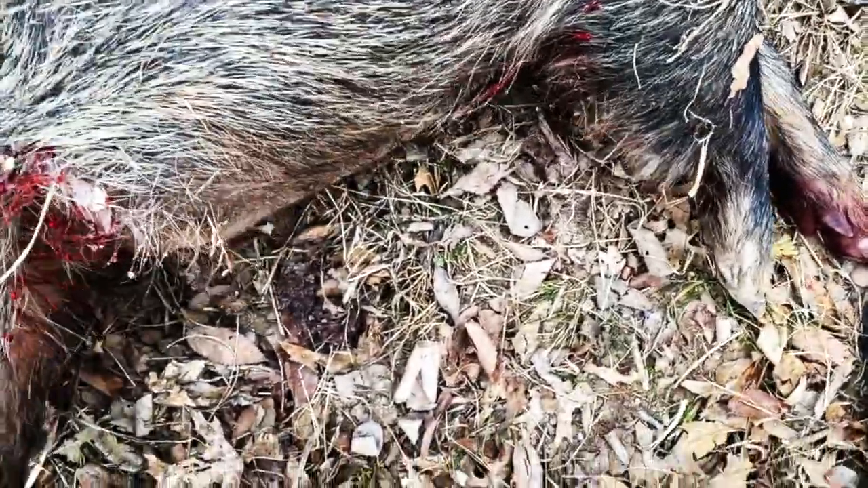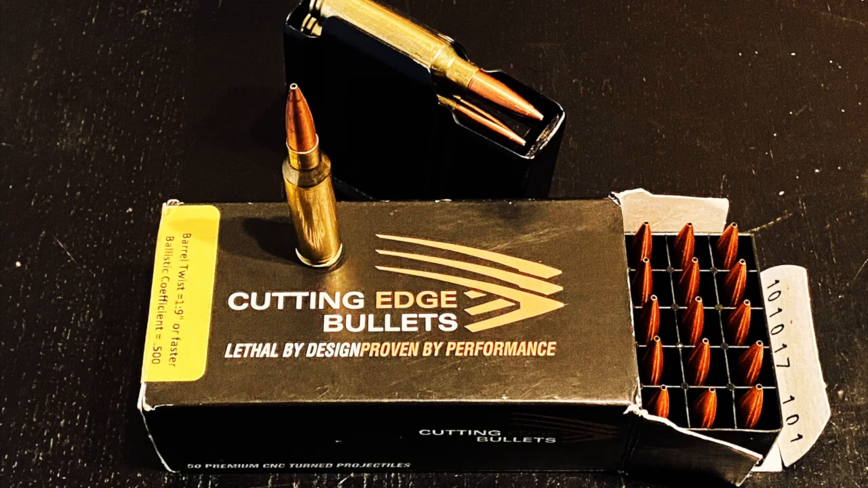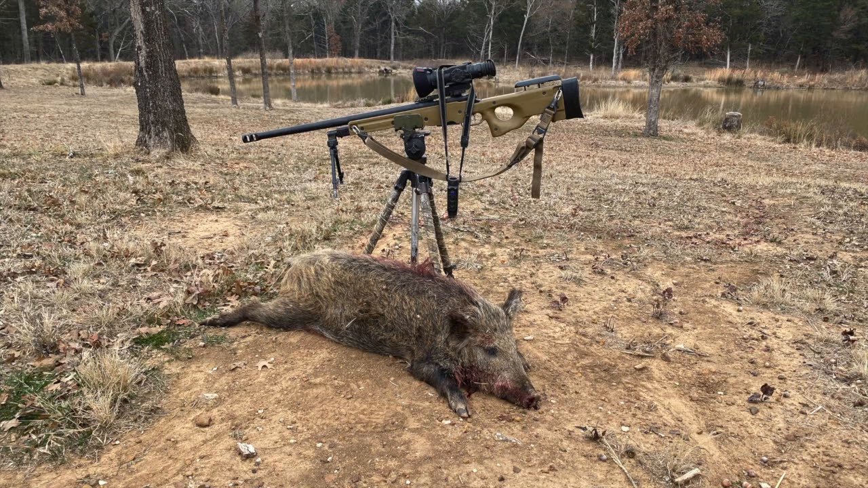It may not have. Did a little bit of research on this guy. He's not that big. Maybe if he tops 60, 70 pounds, I'd be surprised. At 100 yards, the cutting edge bullet hit this boar at 2,589 feet per second, impacting him at 1,785 foot-pounds of energy. I've had mixed results with this bullet on bigger hogs, but at this size, he hit the dirt.